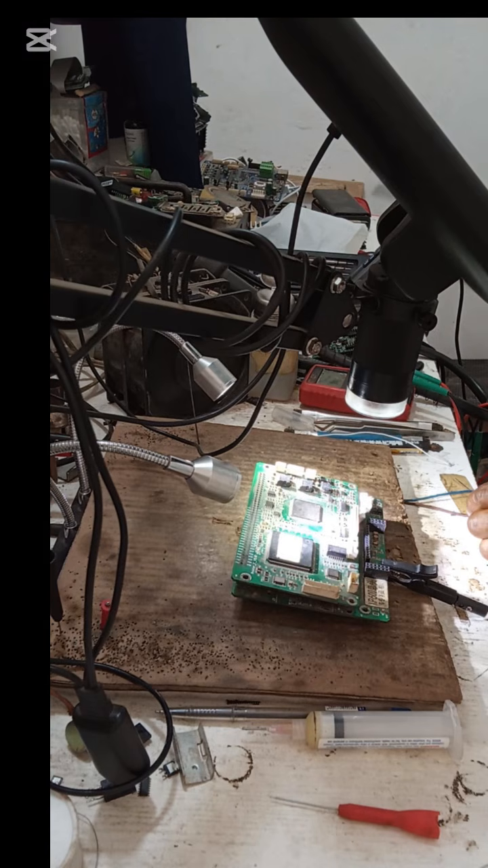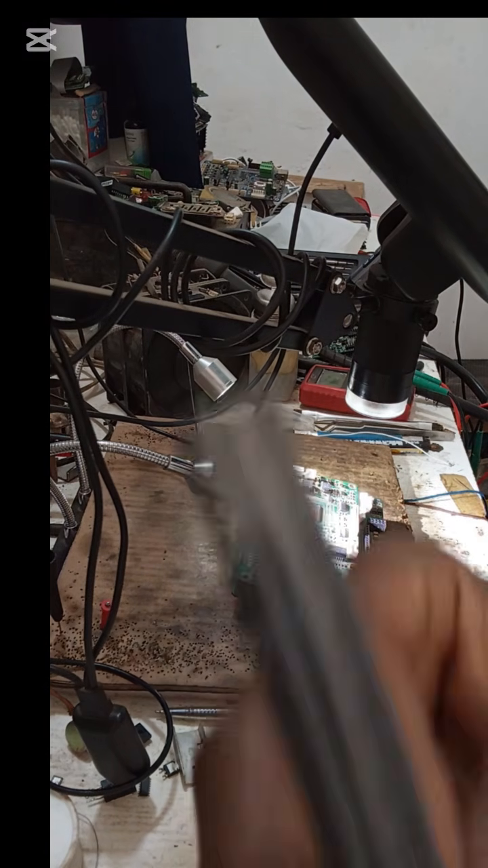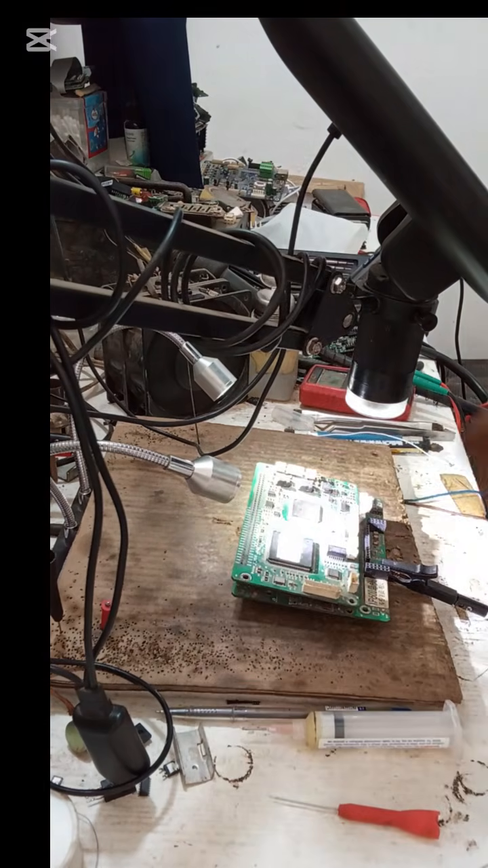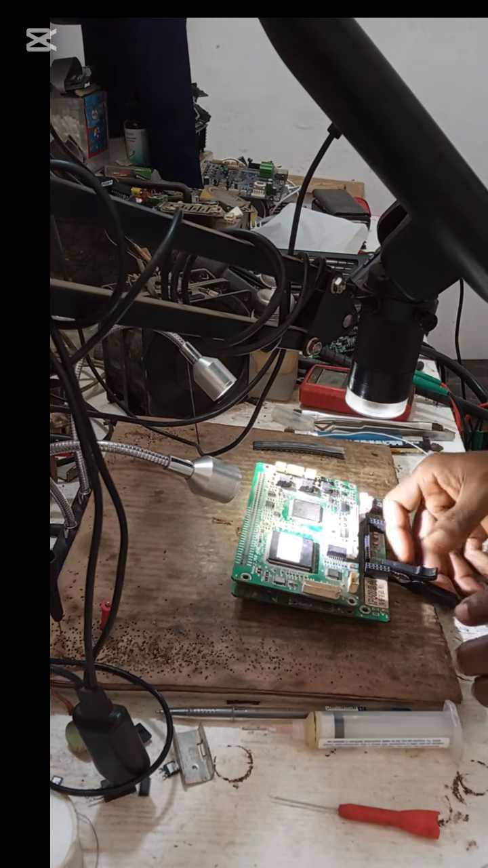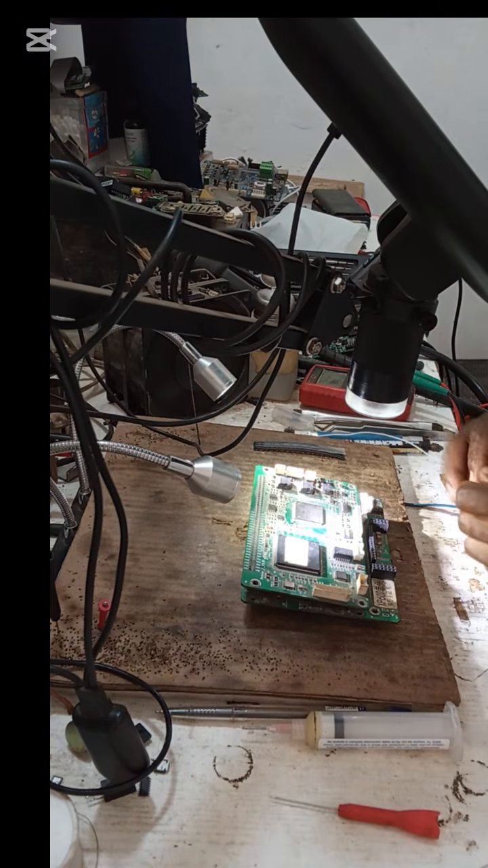Have the IC in stock. Where is the IC? Have the IC in stock. So now the hot air, set the temperature to 450 degrees centigrade. So let me protect this LED.